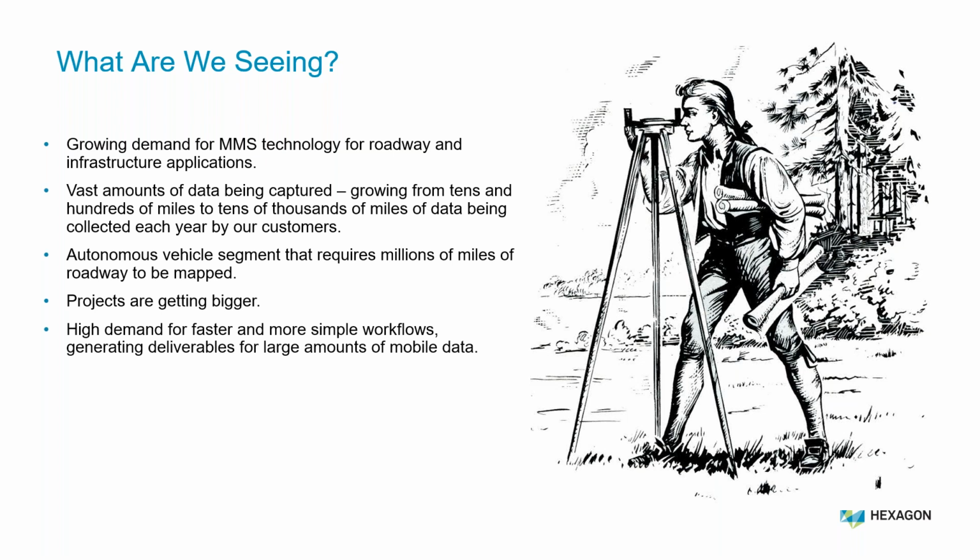The bottom line is there's a lot of data being collected, a lot of infrastructure projects in the pipeline, and there's a demand to quickly convert it into usable deliverables.